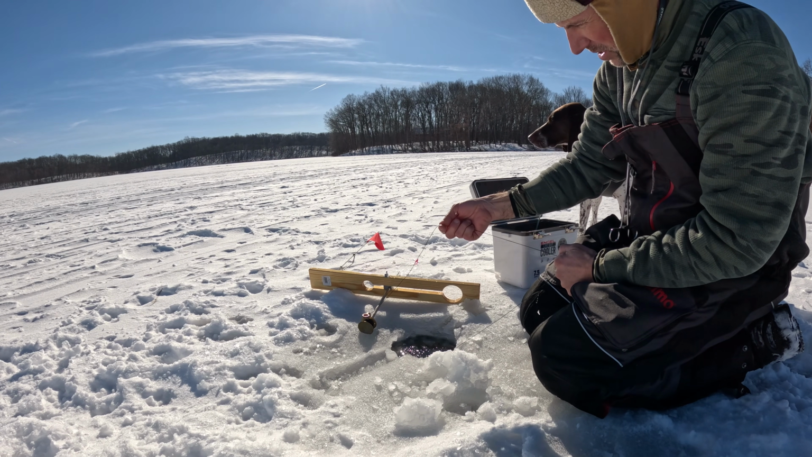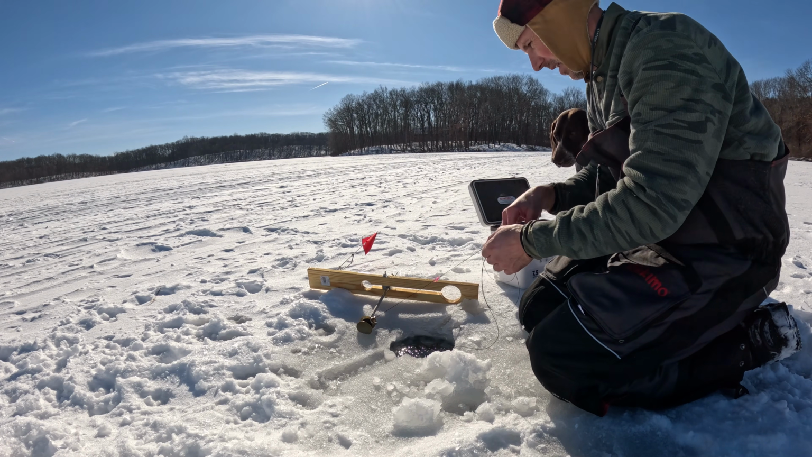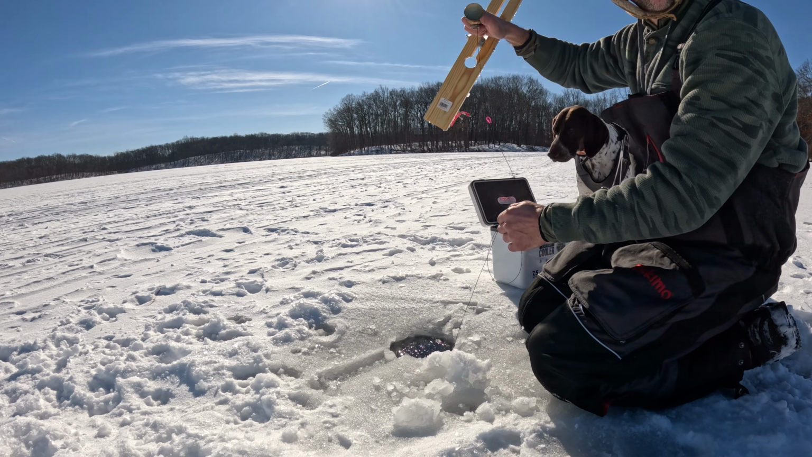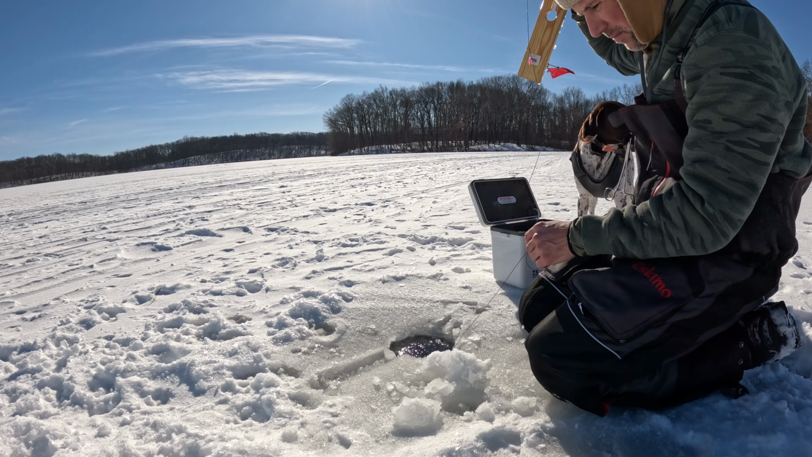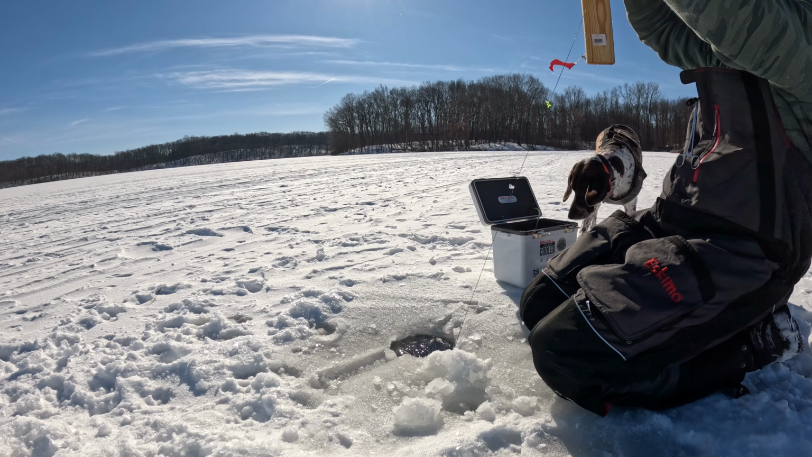We got about 8 inches here for the bottom of the tip up, and then you got about another foot here. So that's kind of how we're running this one. The other one's about 1.5 feet, so it's slightly off the bottom more, but it seems to work.